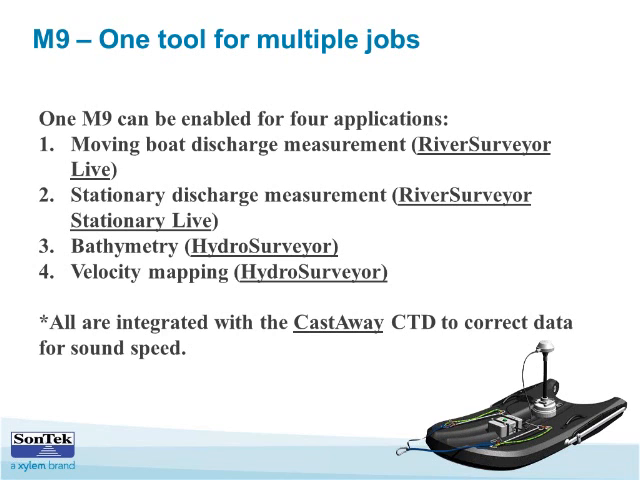They're able to do stationary discharge measurements using RiverSurveyor Stationary Live, so different software, but still the M9. And then they're able to measure bathymetry using HydroSurveyor software, and they're able to map velocity also using HydroSurveyor software. And all of these are integrated with the CastAway CTD to correct data for sound speed, and then you're also getting conductivity, temperature, and depth data.